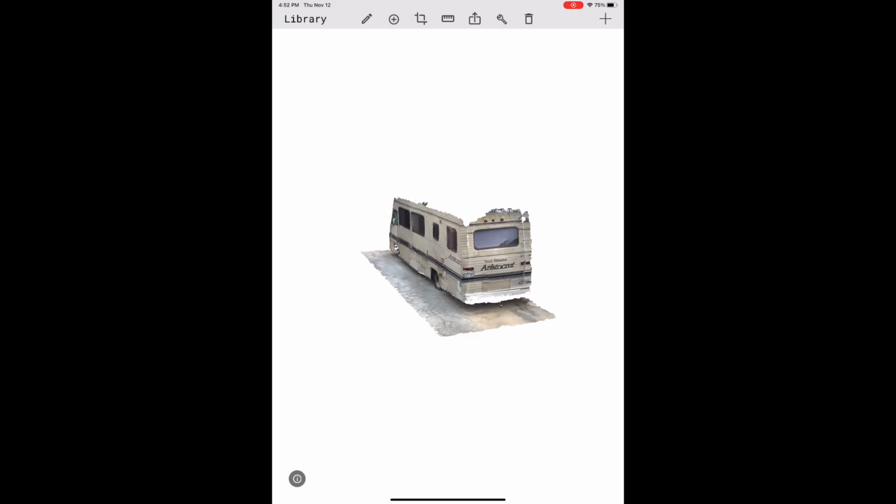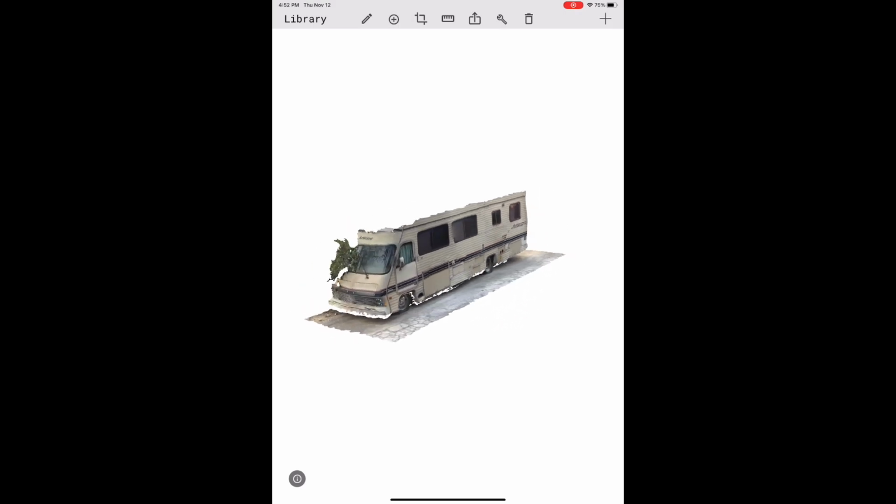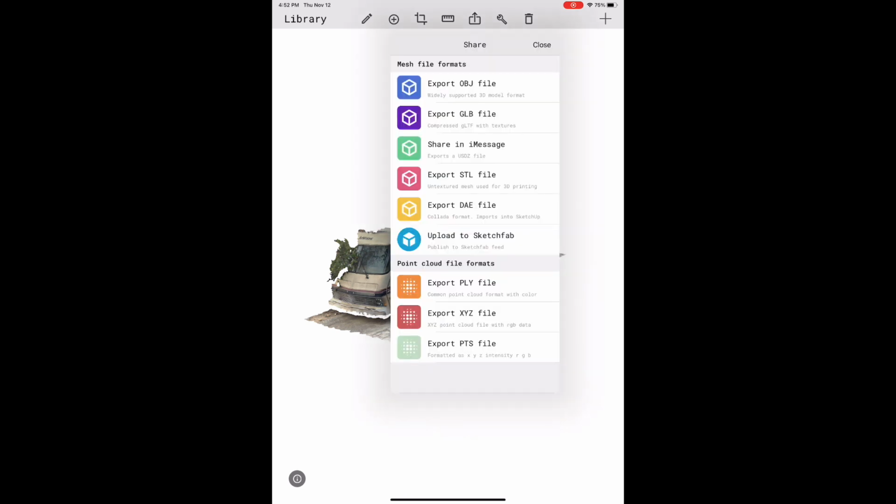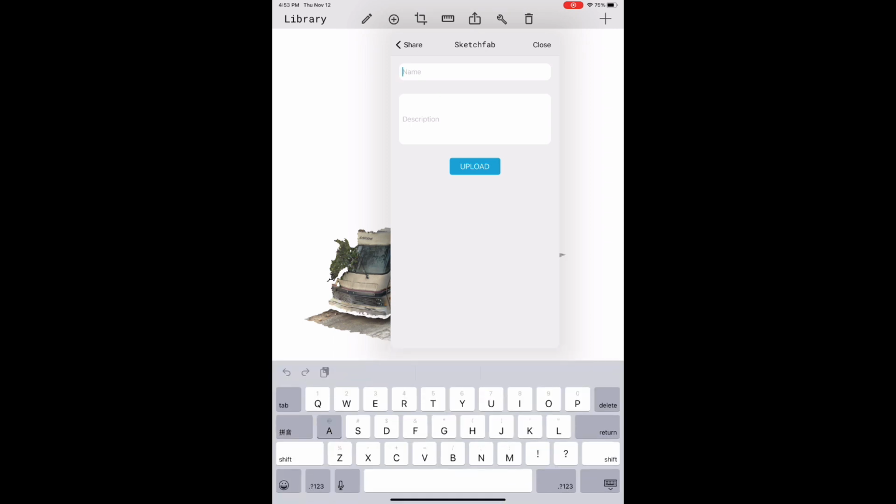Now that we've got our scan, we'd like to share it. And Polycam offers export in a variety of formats, but we're going to start with the upload to Sketchfab feature. So tapping the upload to Sketchfab button pulls up a dialog box where we can input basic information about the scan. Now, if this is the first time you're doing it, it's going to have you log in first to give Polycam permissions to publish models to Sketchfab on your behalf.